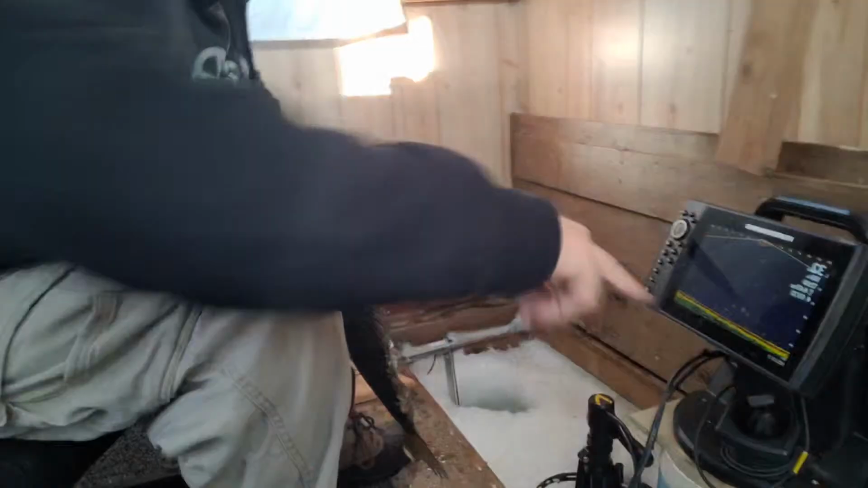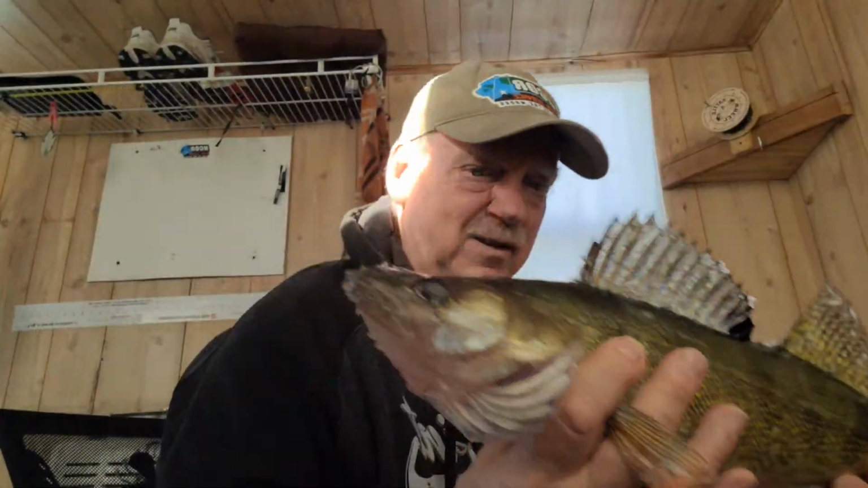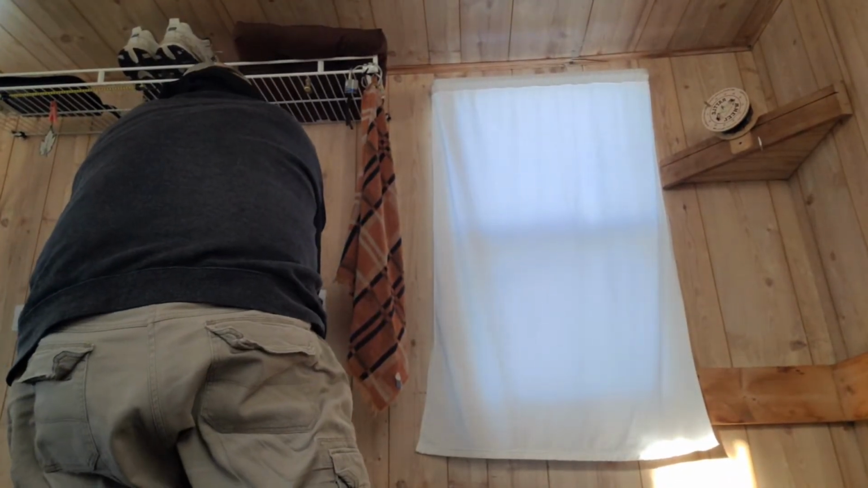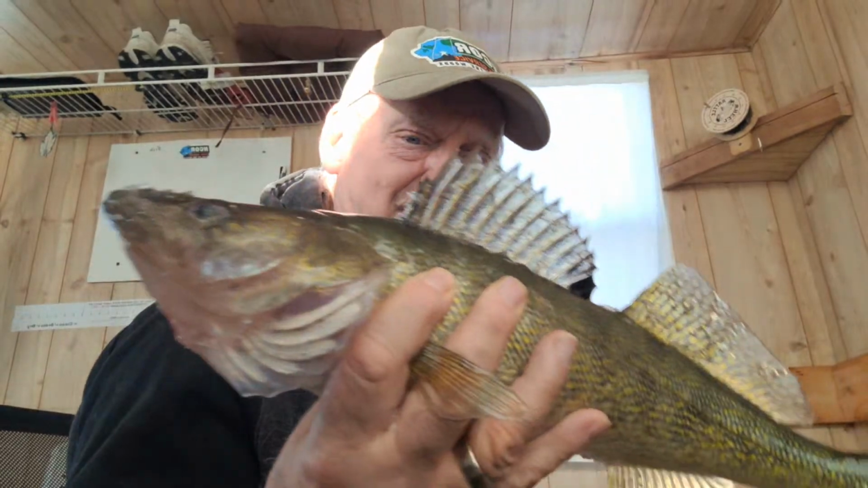Without my fish trap, this fish would have been, well, if not gone, in the hole. Good, good fish. Wow. Measure them here for you. It is exactly a 19-inch walleye.